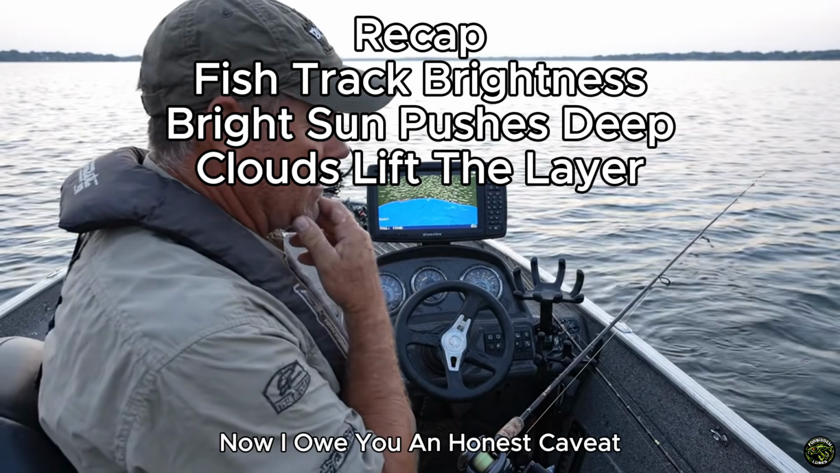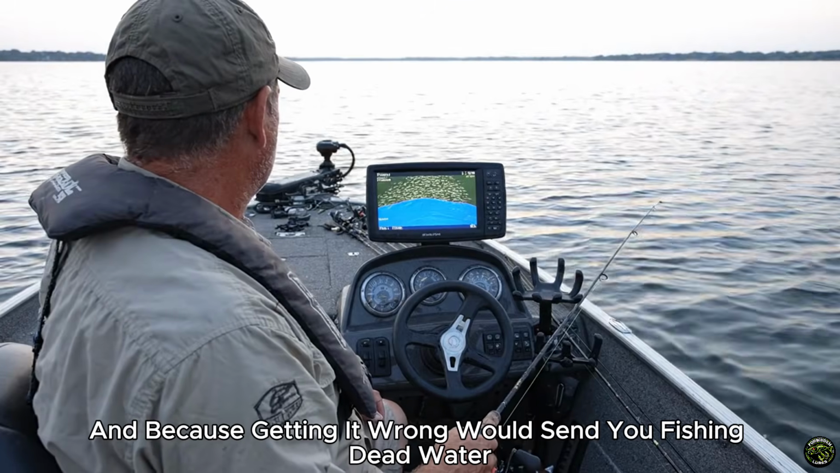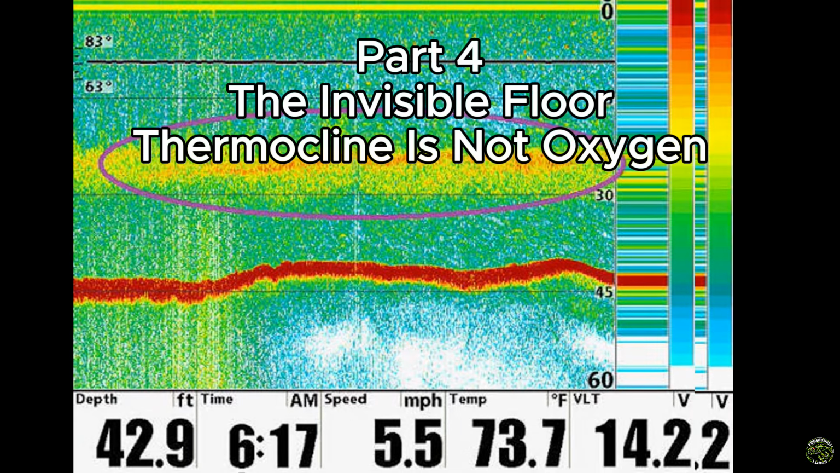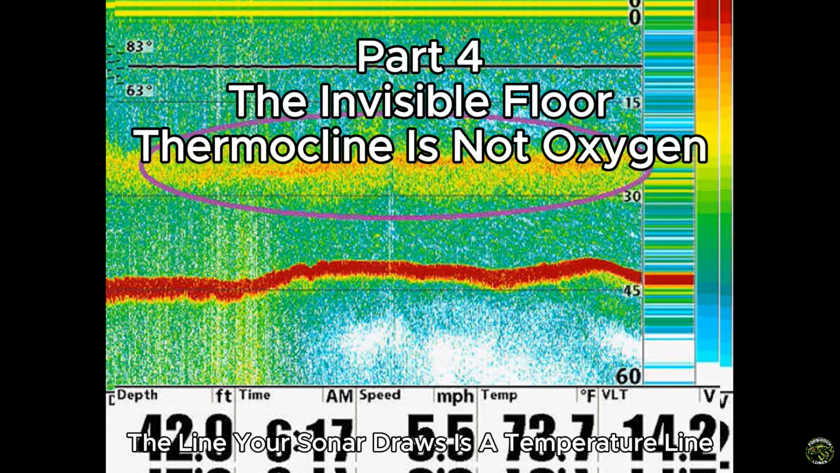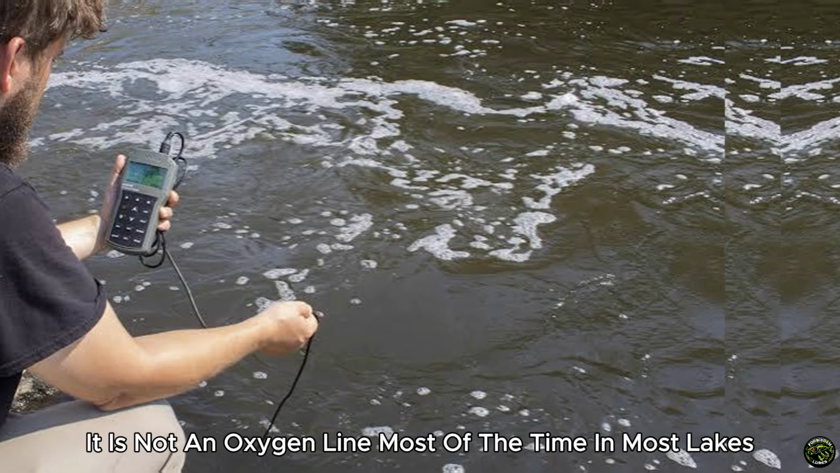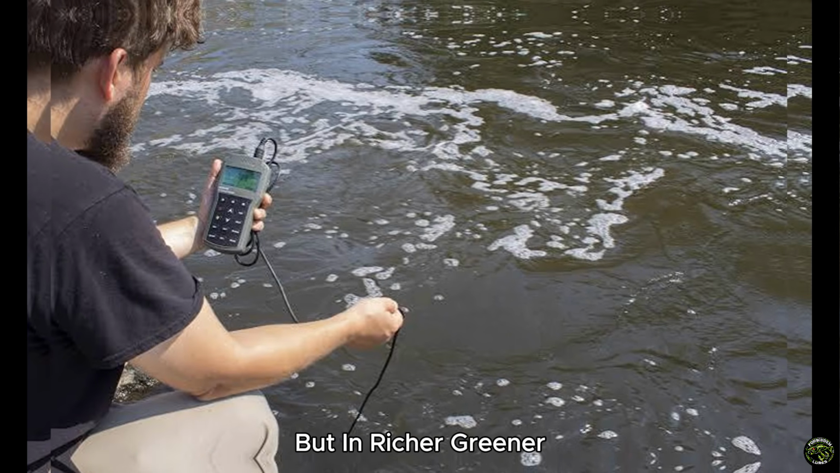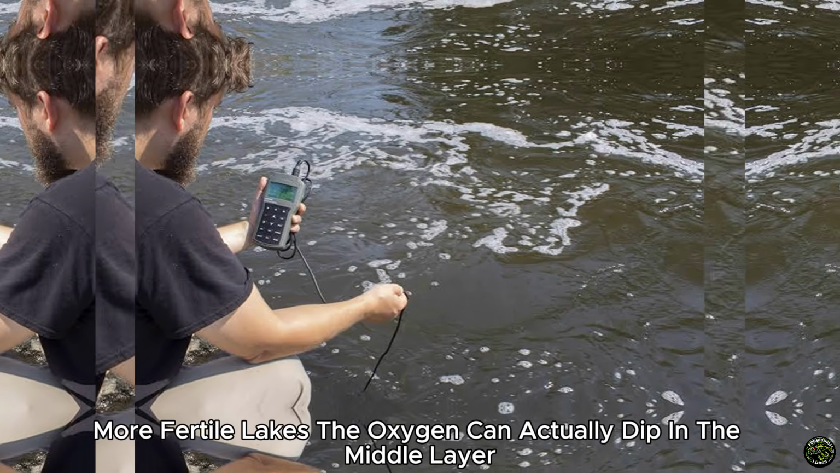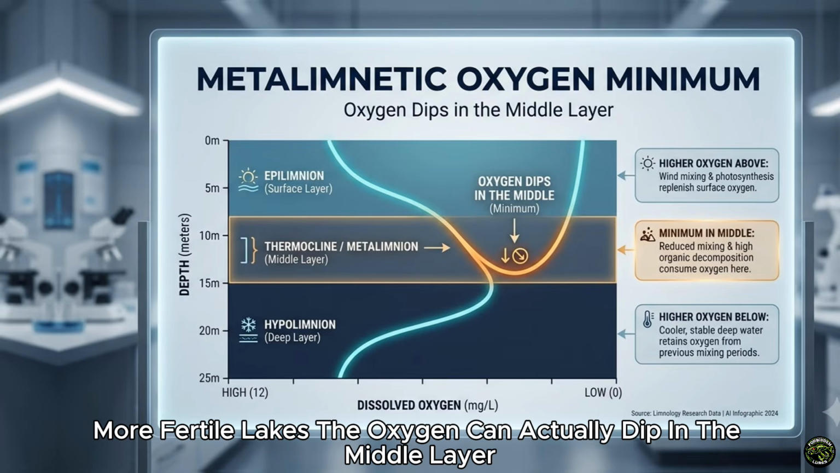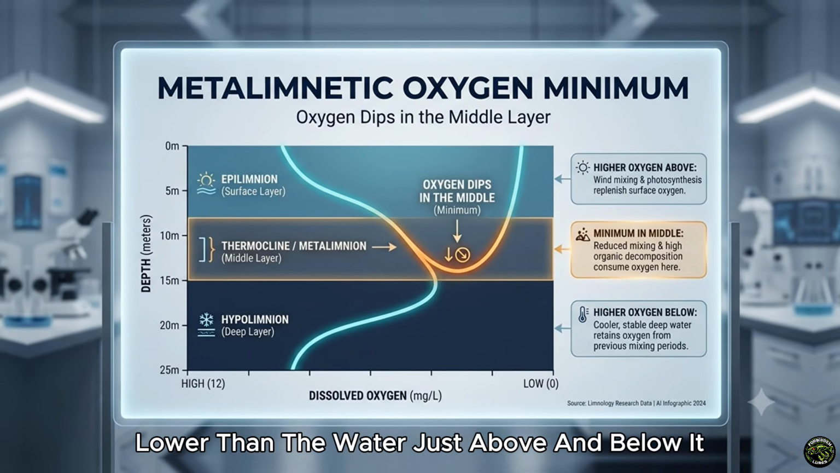Now I owe you an honest caveat, because this crowd checks the work, and because getting it wrong would send you fishing dead water. The line your sonar draws is a temperature line. It is not an oxygen line. Most of the time, in most lakes, they sit close enough together that it doesn't matter. But in richer, greener, more fertile lakes, the oxygen can actually dip in the middle layer, lower than the water just above and below it.